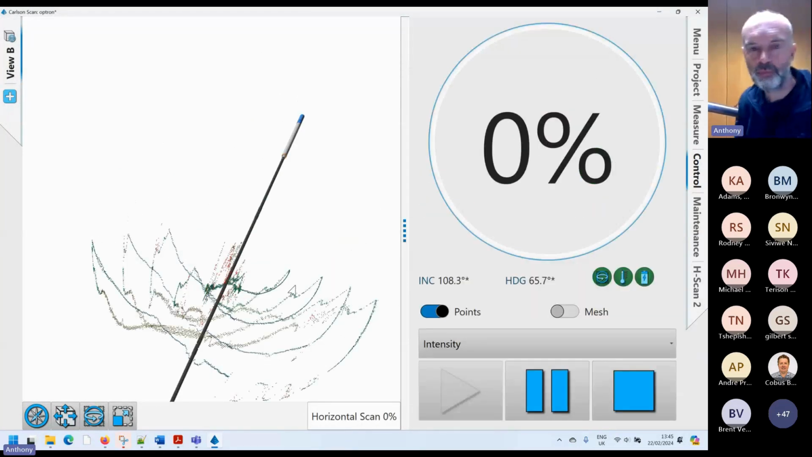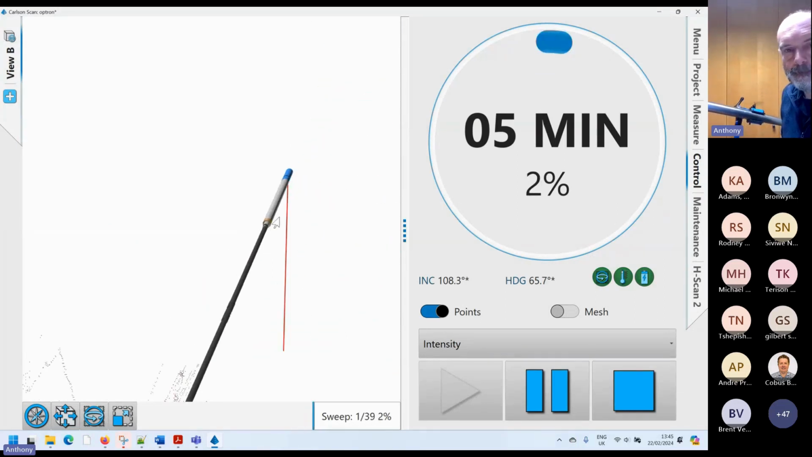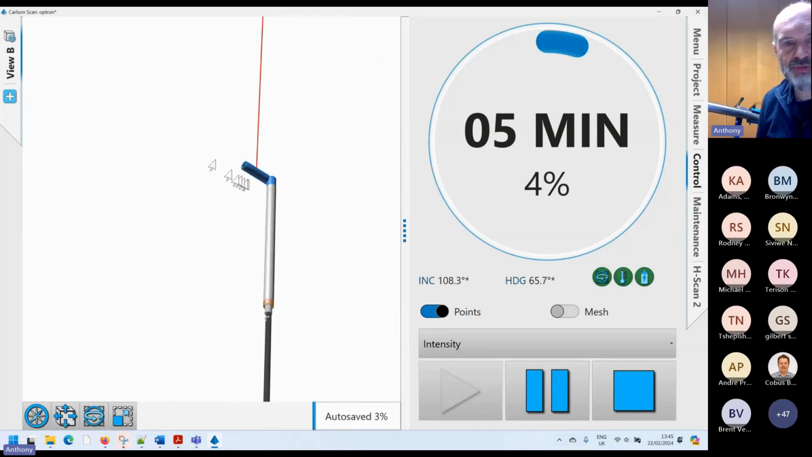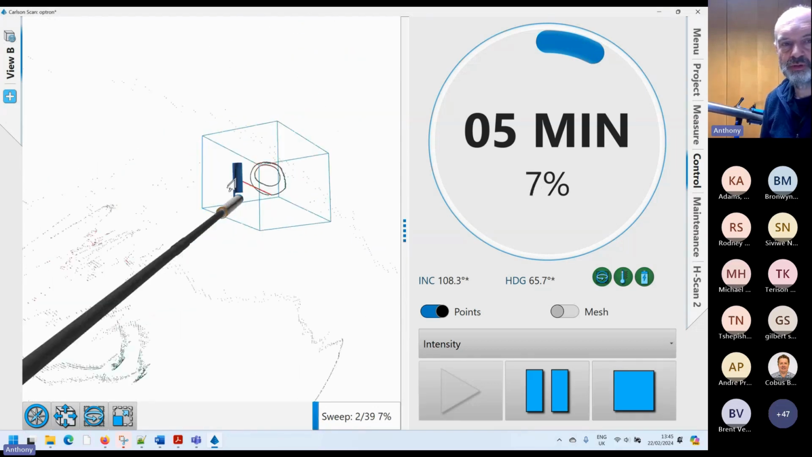There. Okay, so we start scanning. We're looking directly away from itself. We can record the camera while we're doing this, but remember the camera is pointing out the line of the head there. So the camera's looking at something different from the scan.